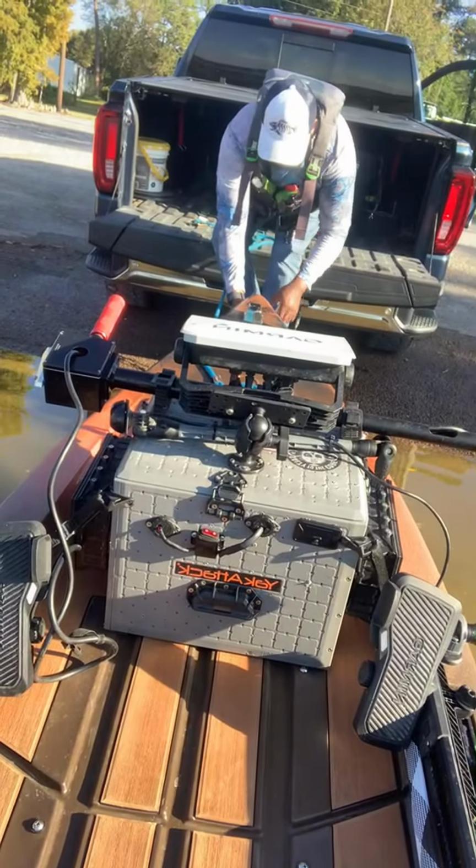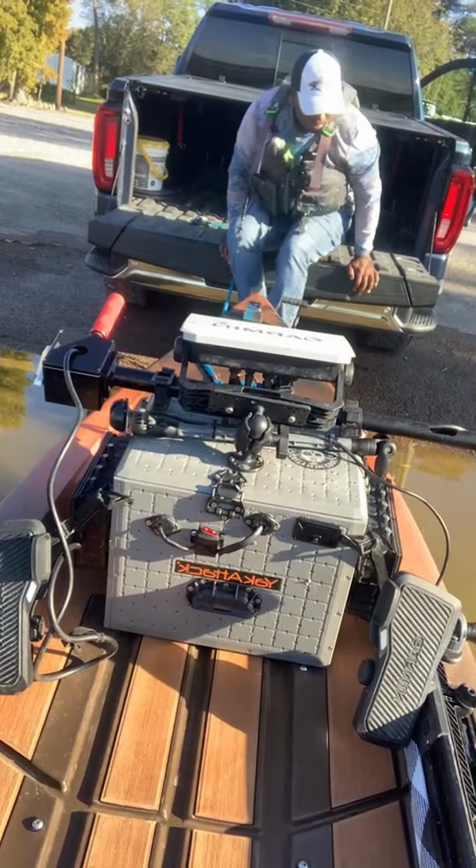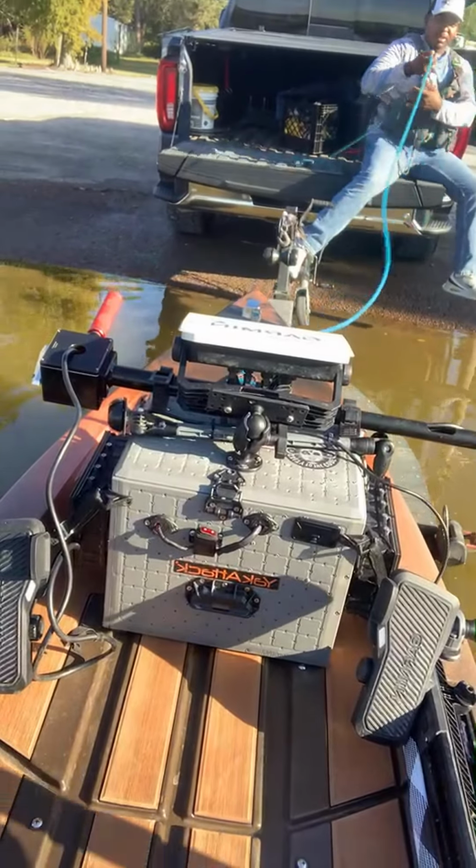This kayak is ready to go off. Ready to roll off. Look at that. Sliding off by itself, y'all.